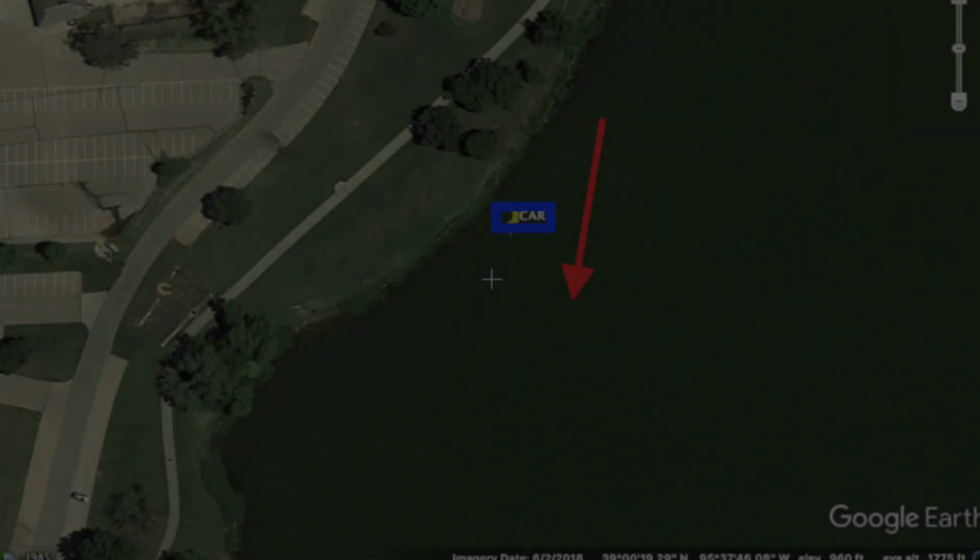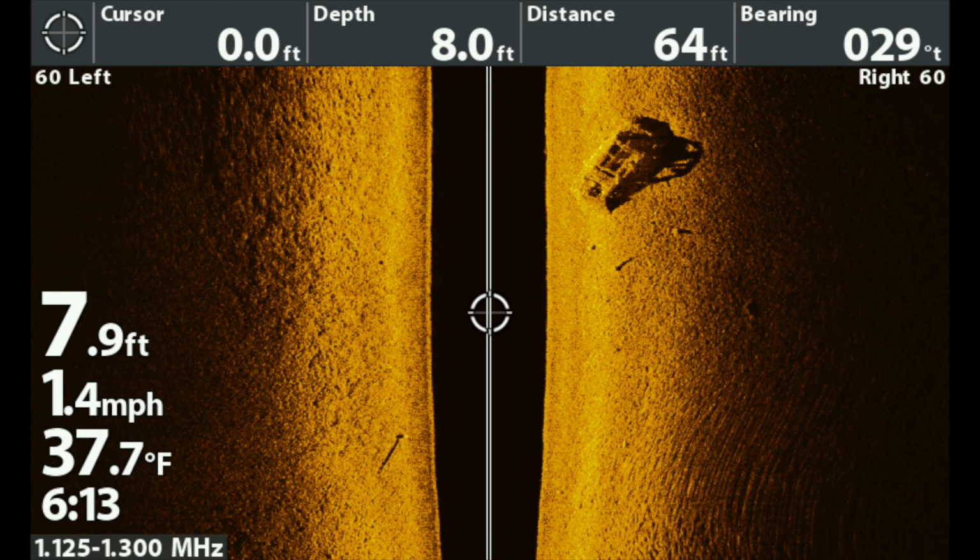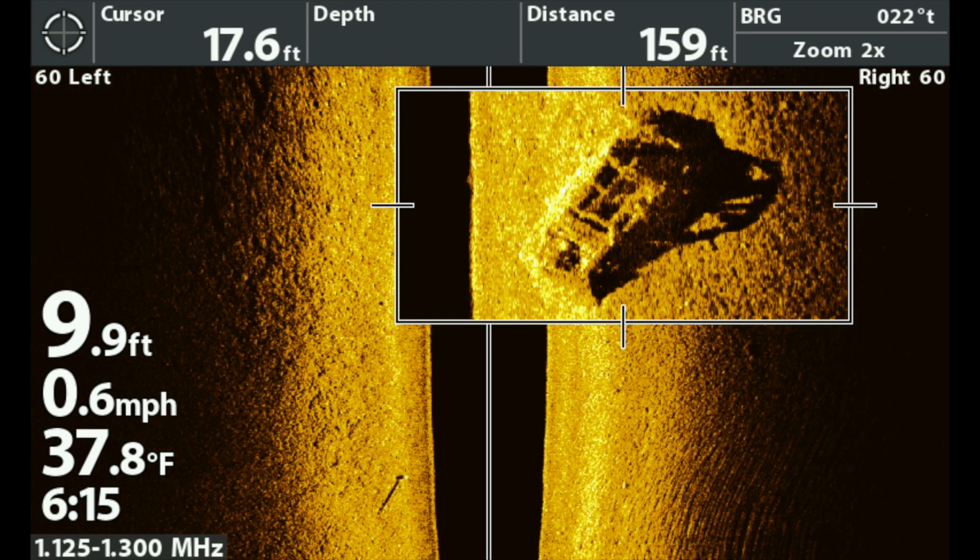Hope that makes sense. All right, this first screenshot we're going to look at is me heading south, and that is roughly the trajectory my boat was on when I captured this image. So the car is going to be off the right side of the boat. All right, this is an actual picture of the car itself sitting about 20 to 25 feet off the right side of the boat. And when I enlarge the picture, you can really see how it's starting to look like a car. The actual hood of the car is on the bottom side of the image, and the trunk is on the upper part of the image.